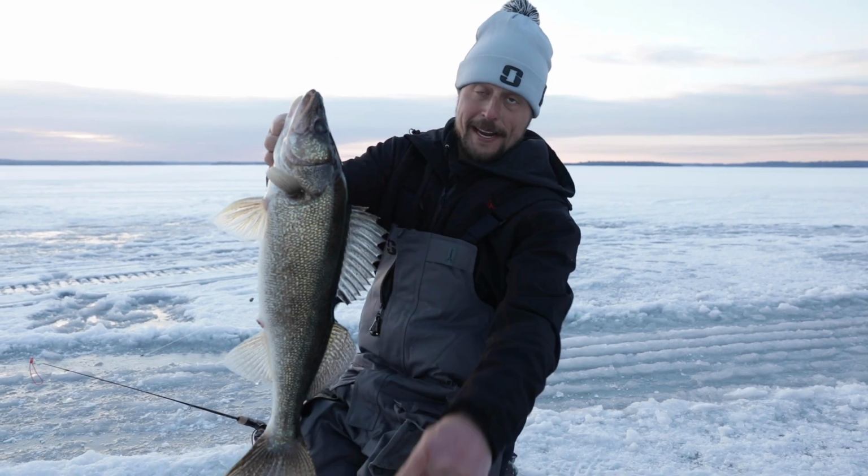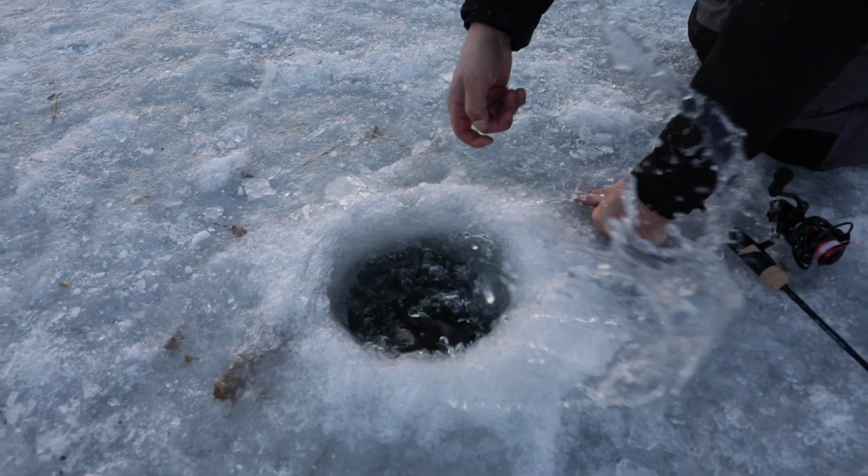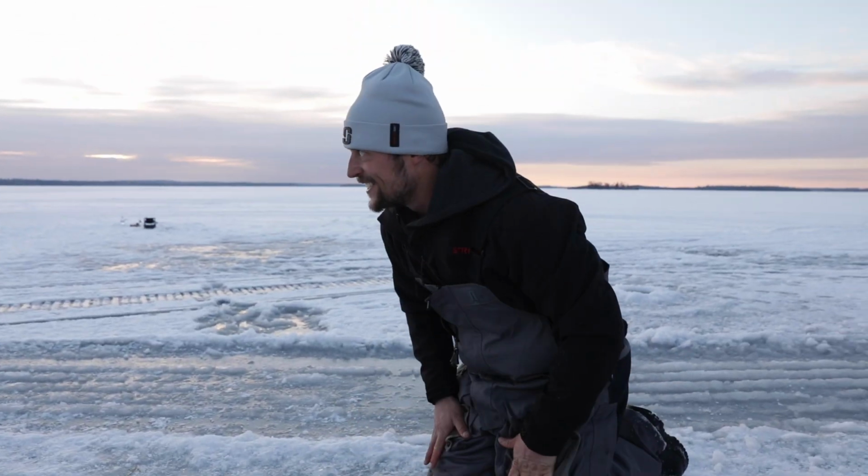Let's get her unhooked and back down the hole. There she's getting some strength, getting her bearings. There she goes.